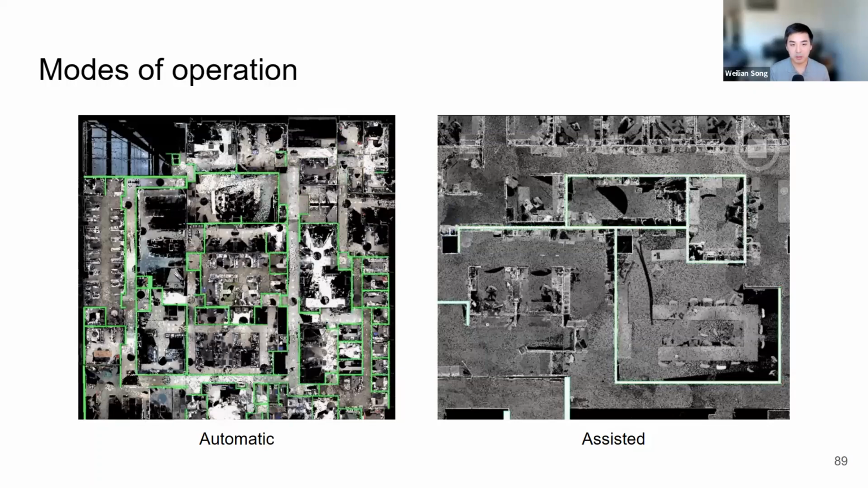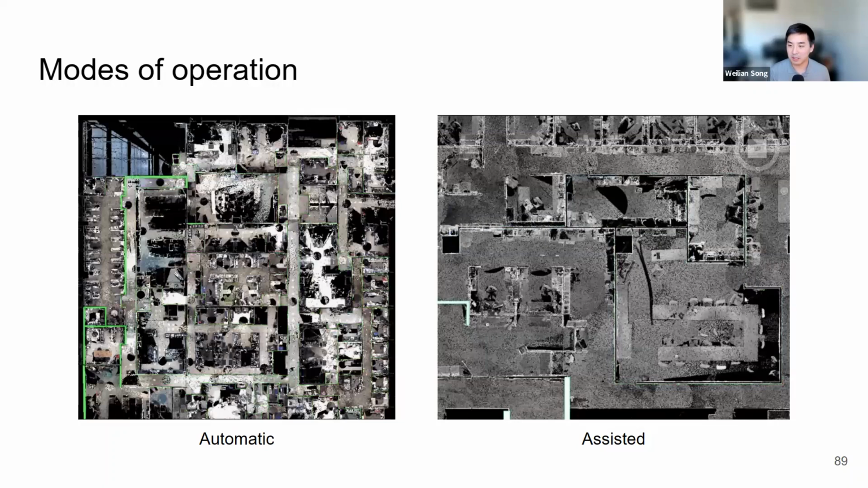Although for the assistant mode, we expect the architect to change something in the middle. As soon as the architect makes changes to an existing wall or existing corner, things get rerun in the back end for better suggestions and better reconstructions.